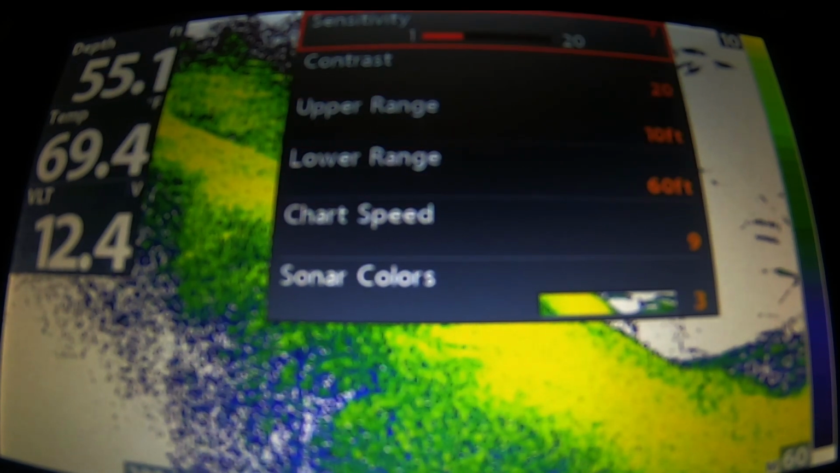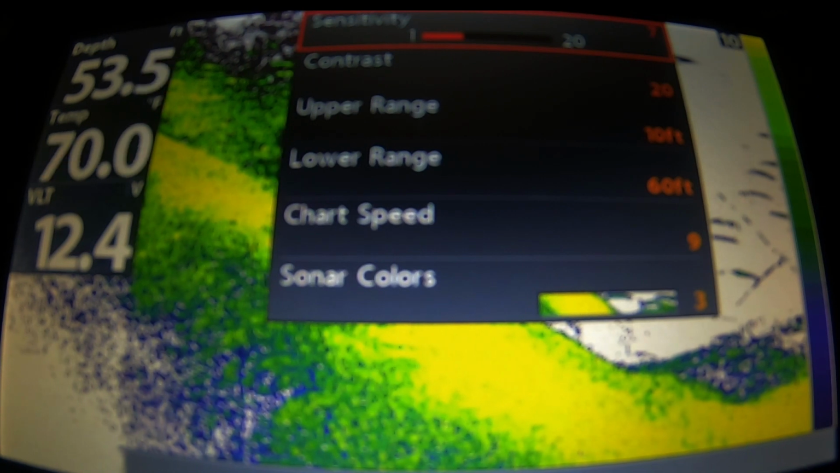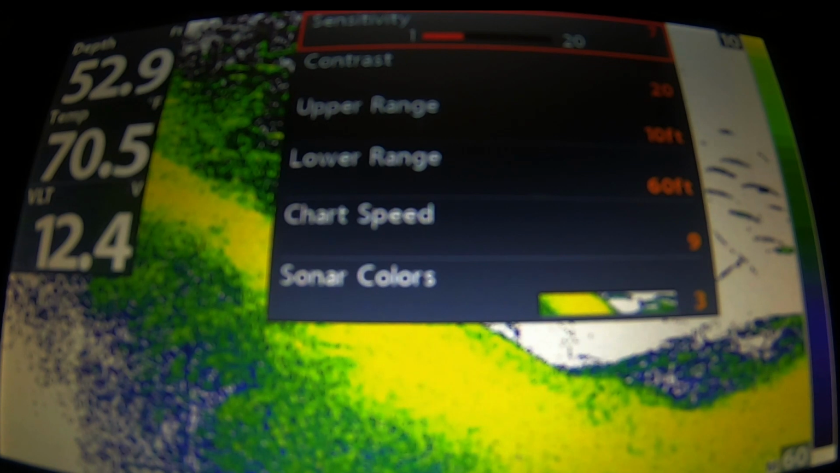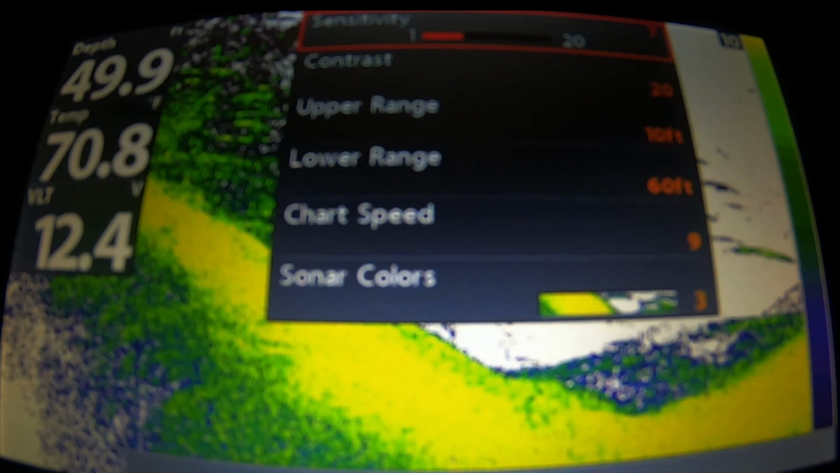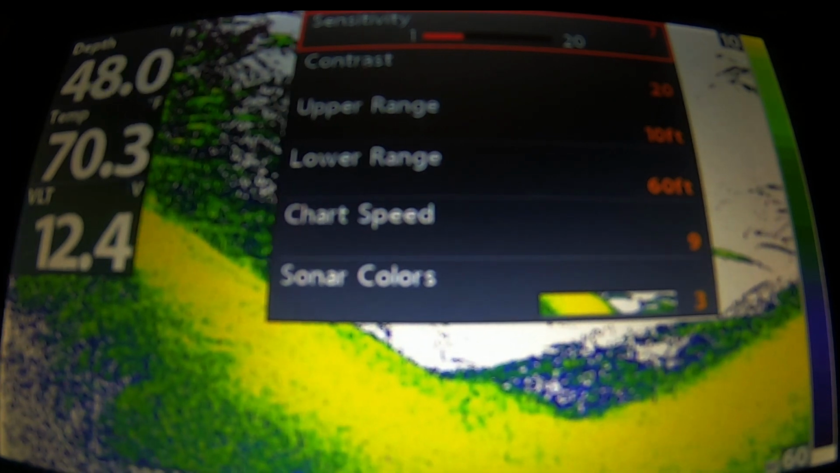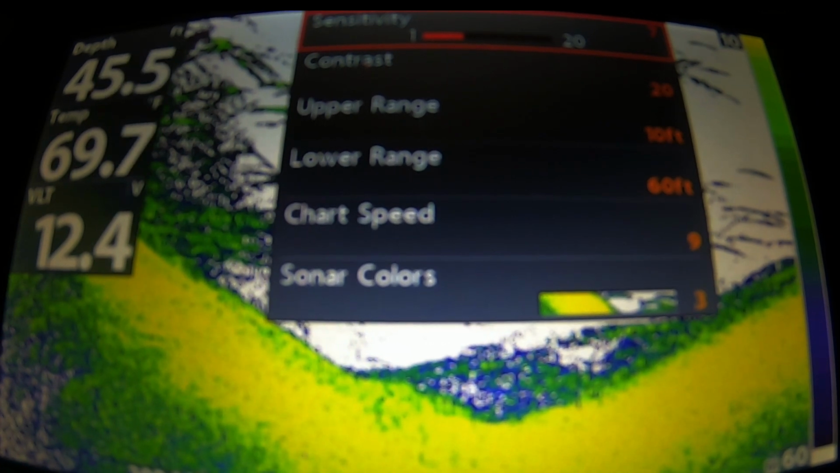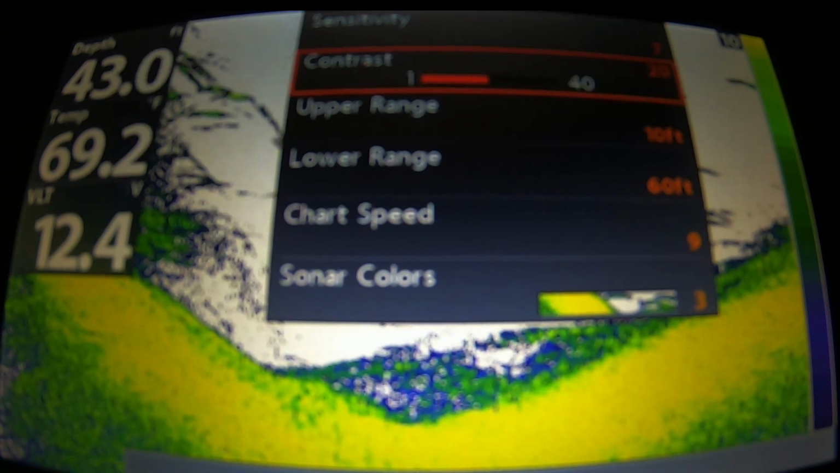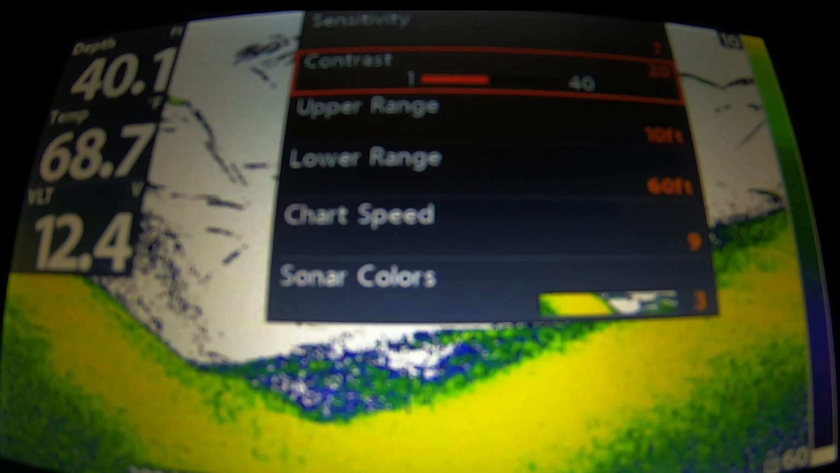Alright, so we are running in simulation, so I'm just going to change a couple quick settings in the quick menu to better explain this. When we first click our menu once, I'll come up to the quick menu and sensitivity. I like to keep it between 7 and 12, and that varies day by day. Contrast is set at 20, and that's out of the factory, and we will leave that as is.